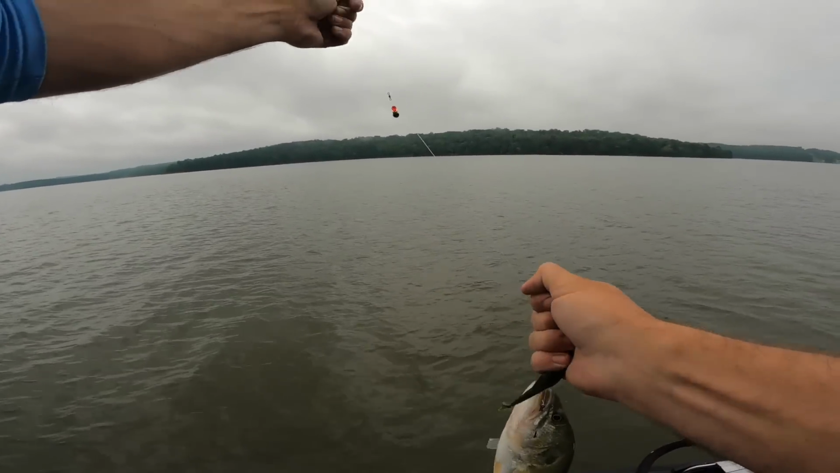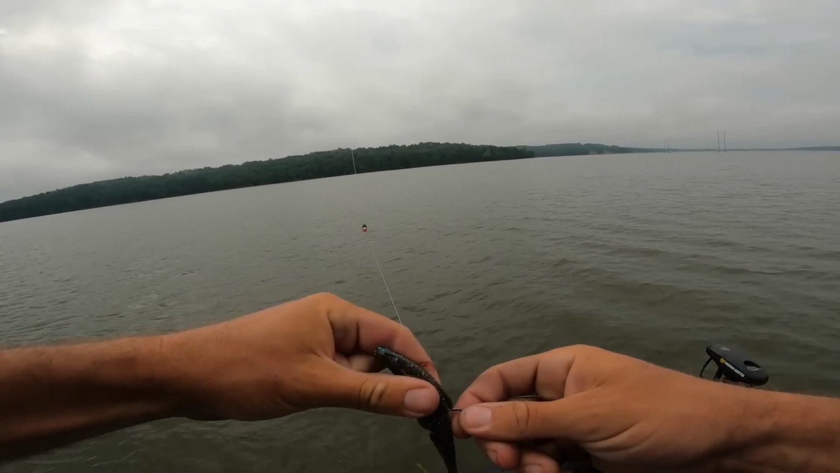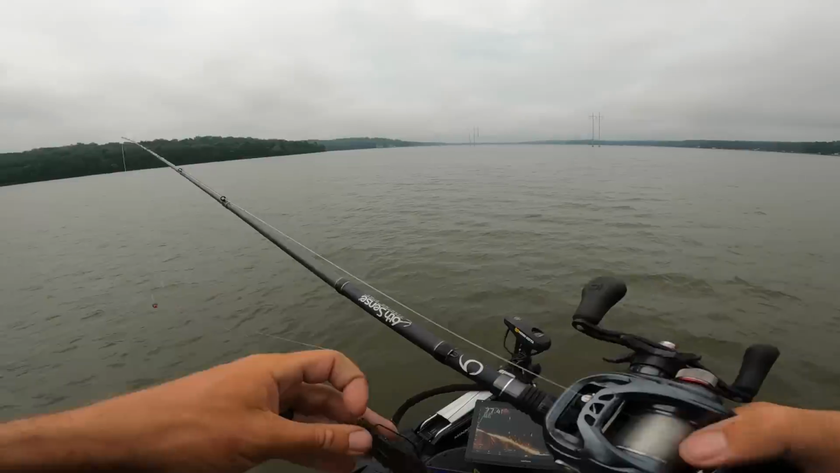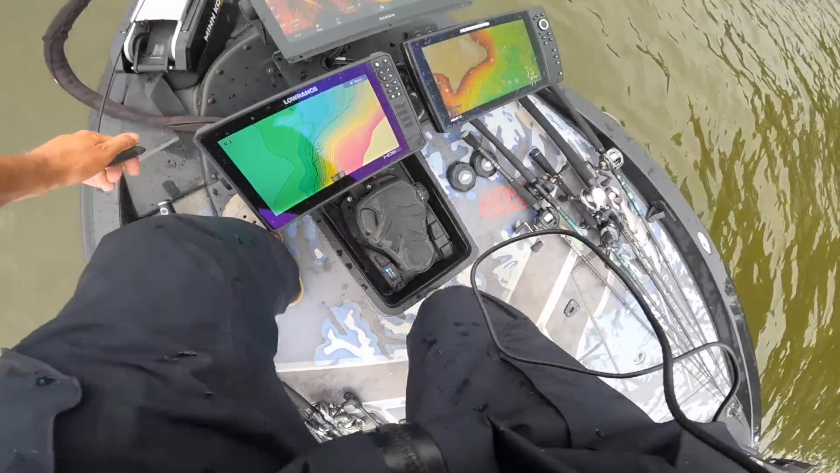All right, let's get out of here. New point. We got to find some quality ones. Maybe the bigger ones are around bluegill beds. That's something that's been going on in some other places. They sure aren't on the usual structure they could be on, should be on. All right, let's go find some.